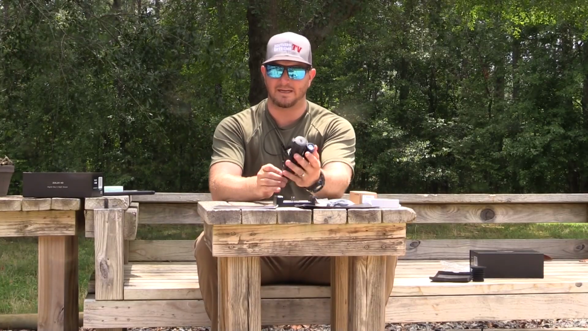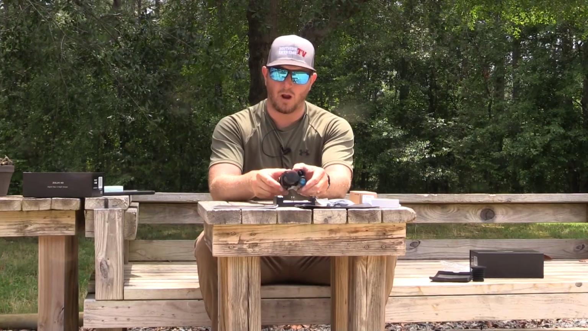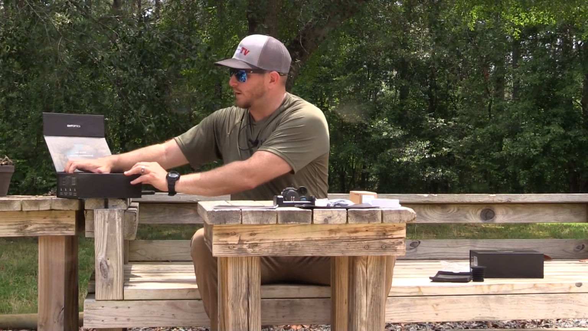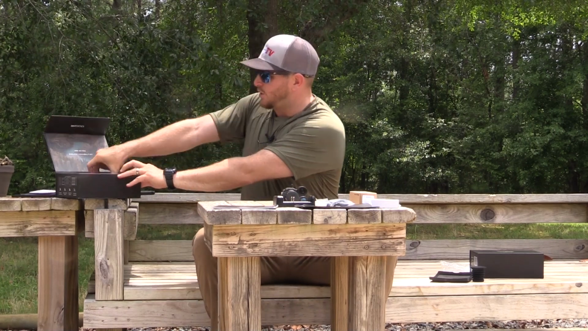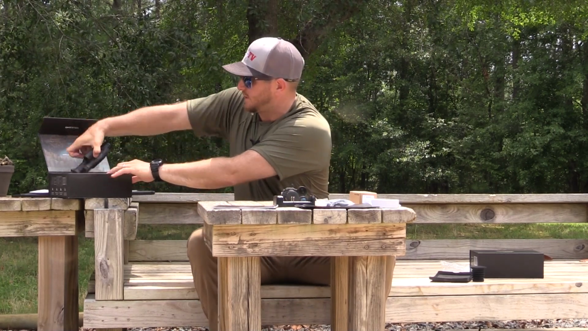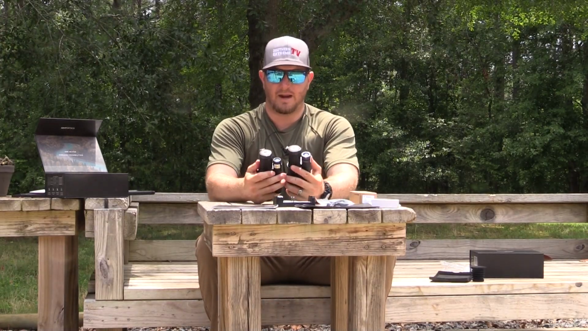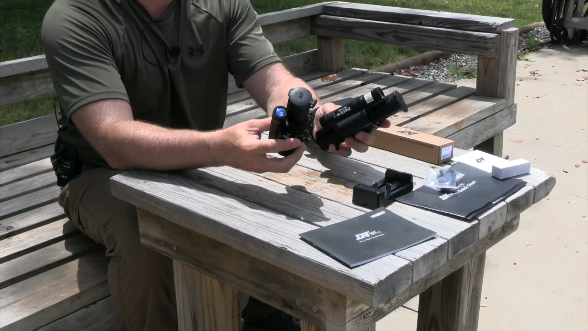You still get that initial very small compact feel, and actually I've got the original V1 right here beside me so I can show you guys exactly how similar in size these 2 units are. Now one thing that I am going to show you guys, I'm going to read through some of the specs.